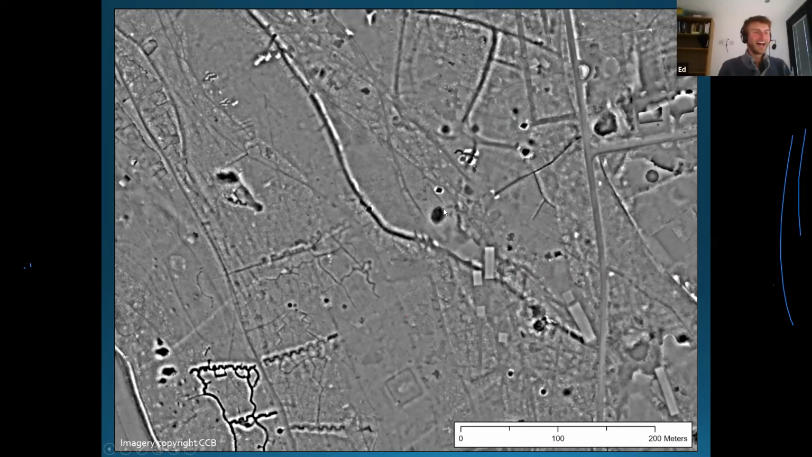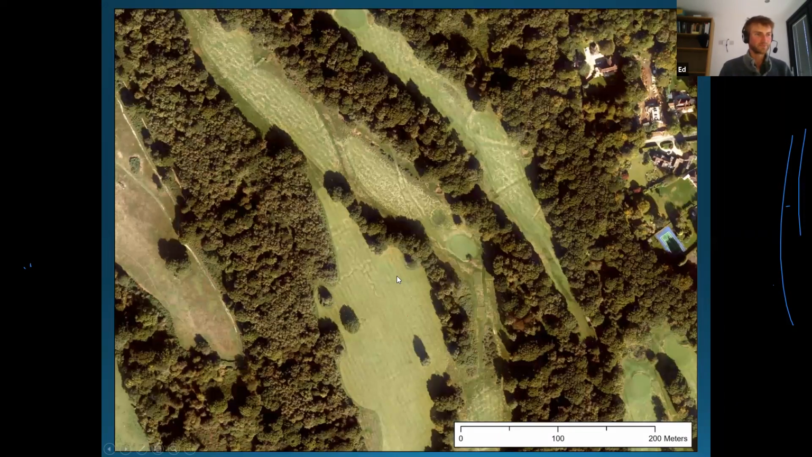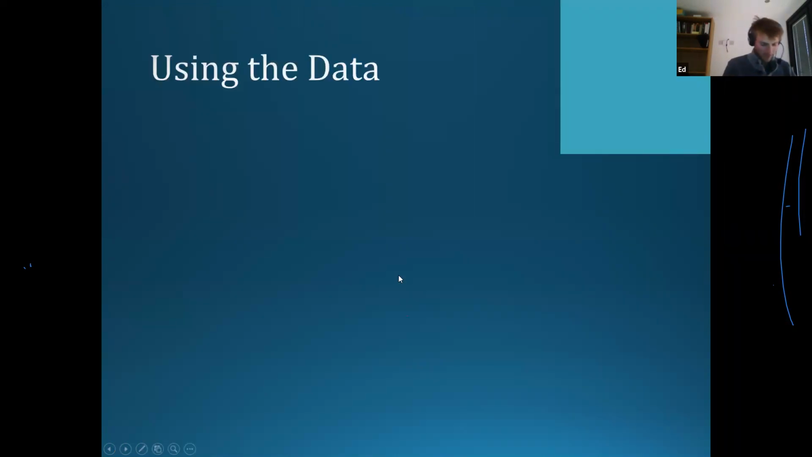Thanks, Bill. So some of these are tees, but on the whole, lots of this archaeology survives because they haven't bulldozed the whole lot. So that's always nice. So how are we using this data?